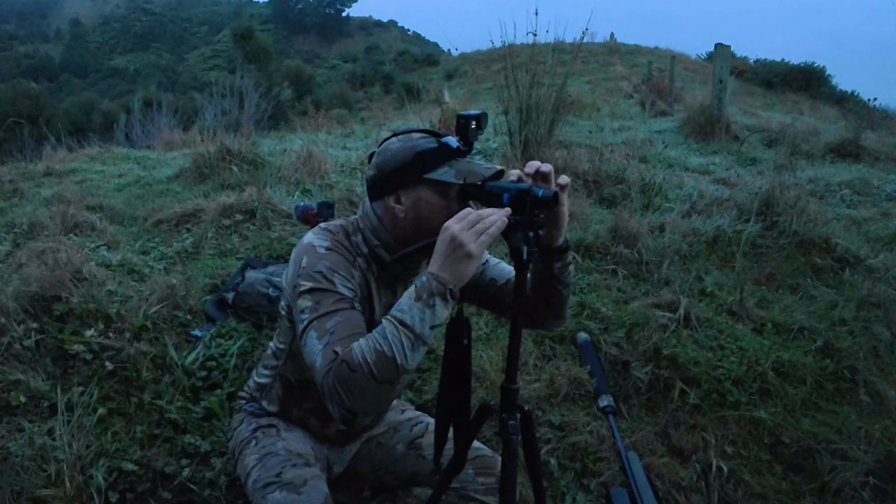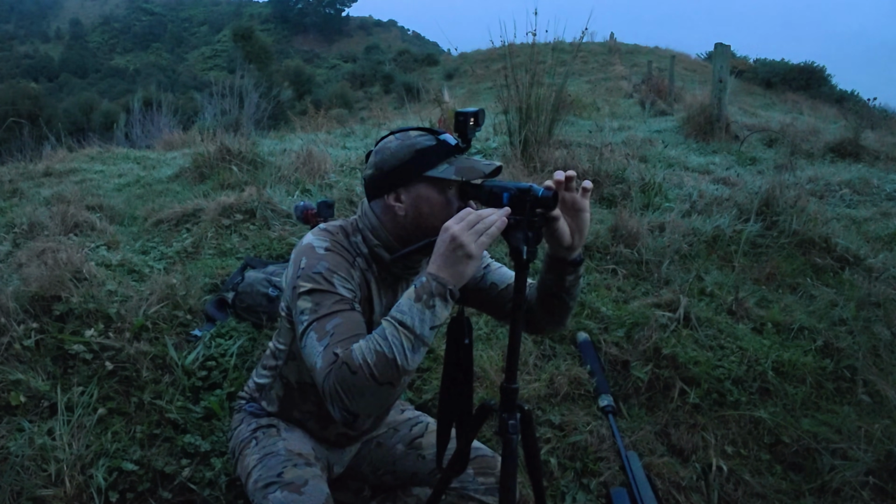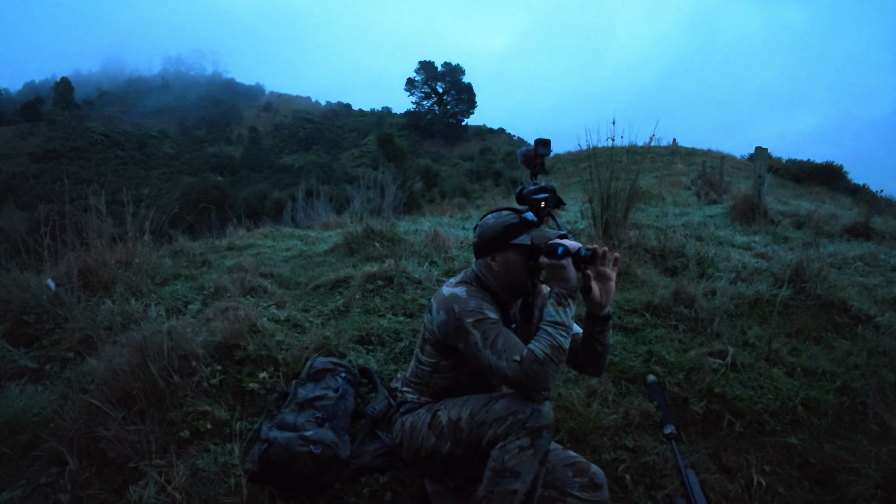No piece of gear is perfect. And there's one thing about this that still catches me out. The Leopard uses a focus wheel at both ends of the unit. Every now and then I'll spend 30 seconds winding one wheel, wondering why I'm not getting the focus right, only to realise that I need to adjust the other one. It's not a deal breaker, and you do get used to it, but if there's one thing I could change about this unit, that's what it would be.